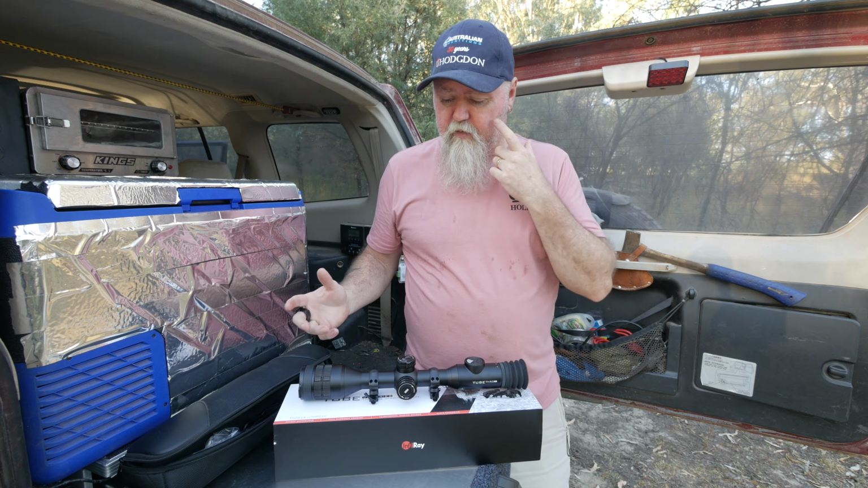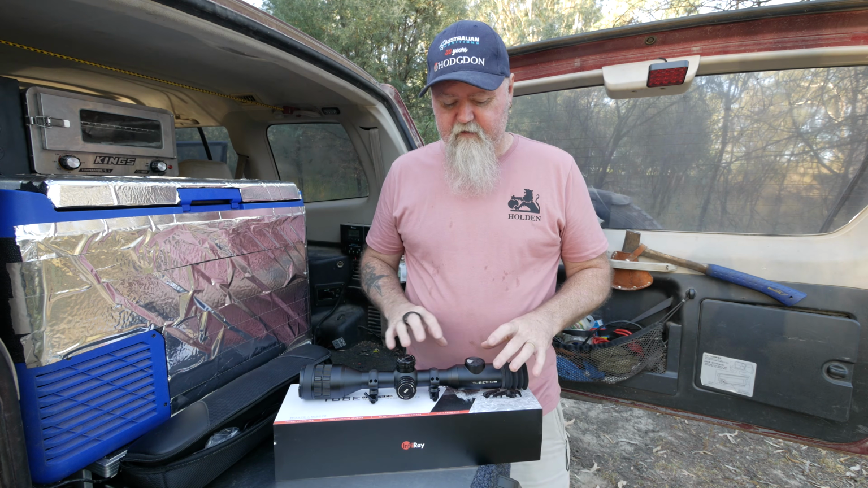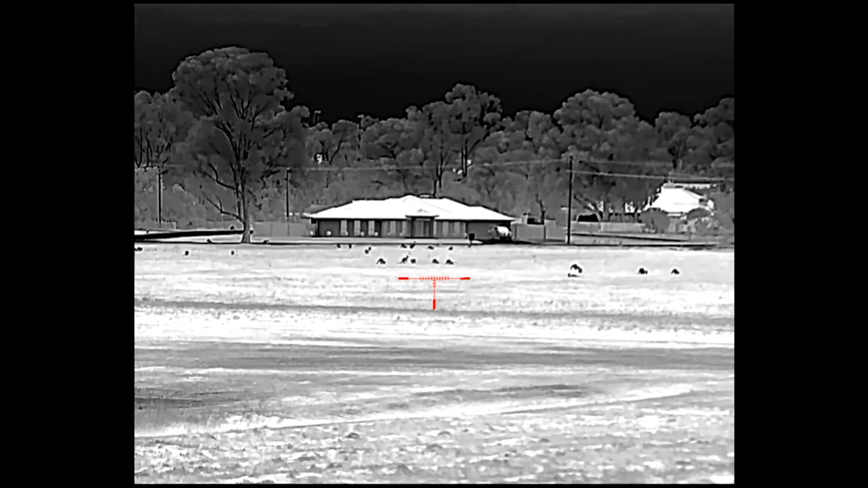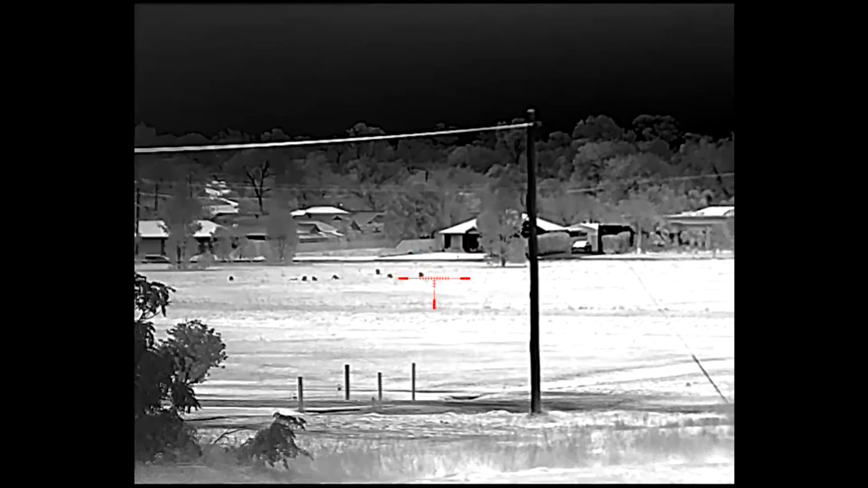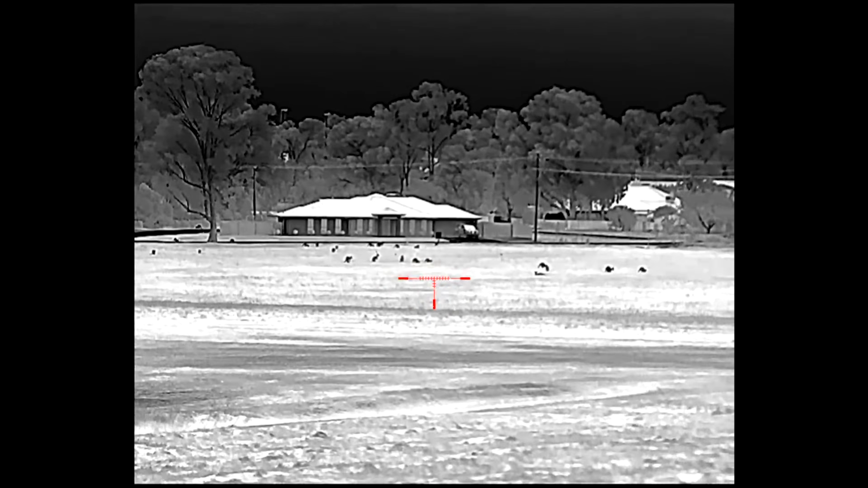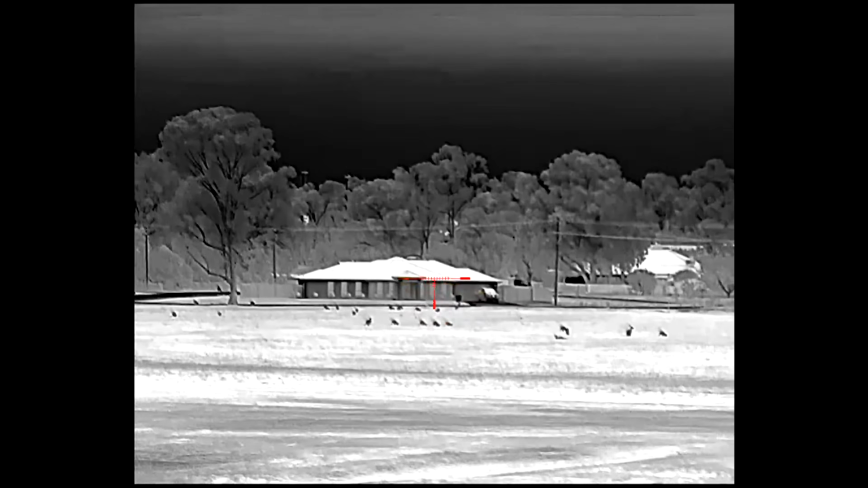How has the performance been? When you go to a unit that's got sub 25 millikelvin and 50mm lens and 640 sensor, you expect it to be pretty good, and this is no exception to that. The performance has been fantastic. Out of all the units I've used, this is by far the clearest. It's probably comparable to the Gemini. The Gemini binoculars are actually very, very clear too. Very high quality image. This has been exceptional.